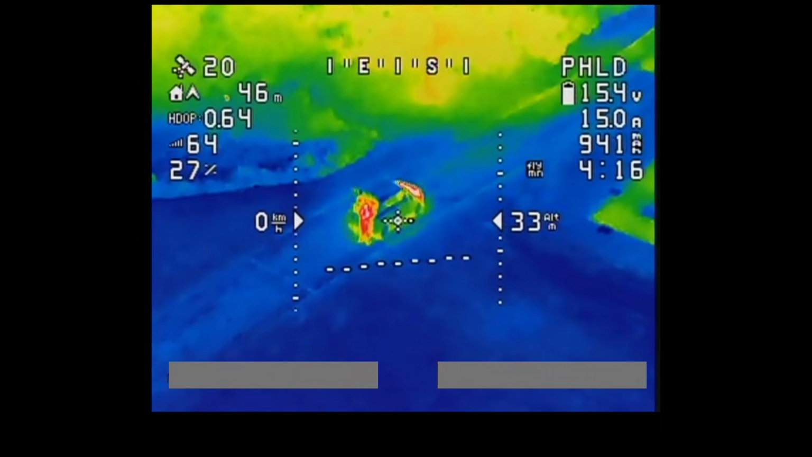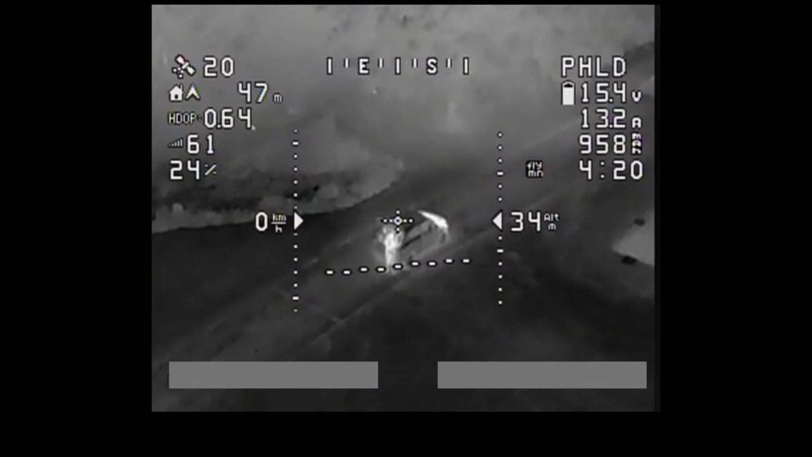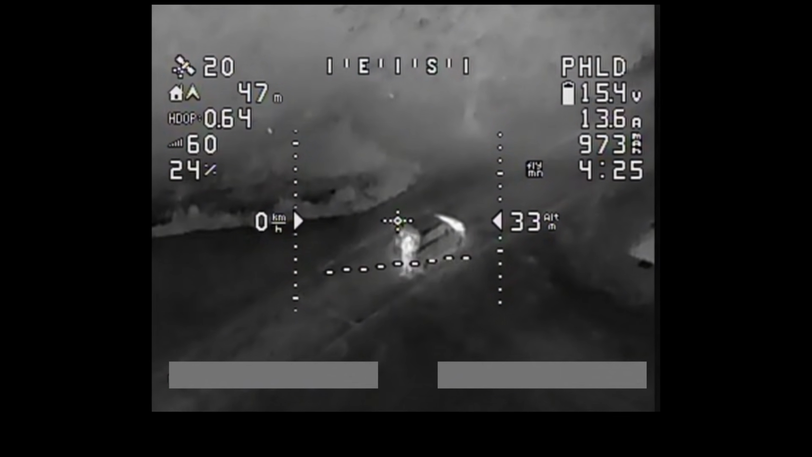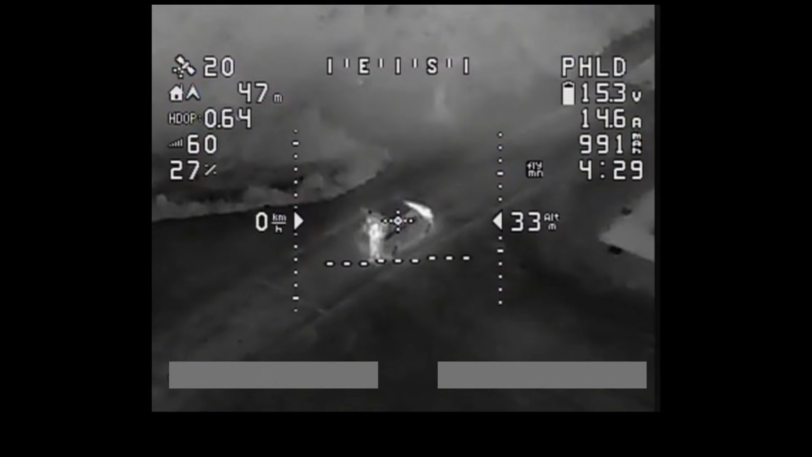Just cycling through a whole load of them here. As you can see, different colour palettes. That one works really well, actually. So I think that is white hot and black is cold. And that's the opposite. Black is hot, white is cold. That one works really well.